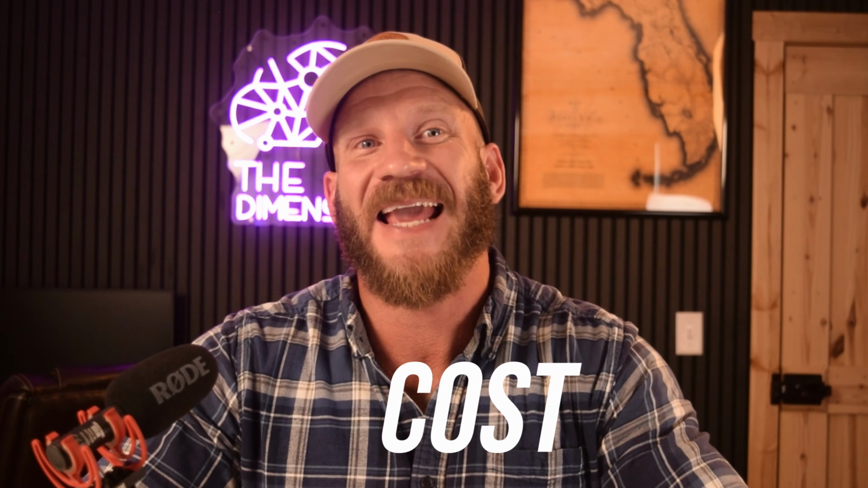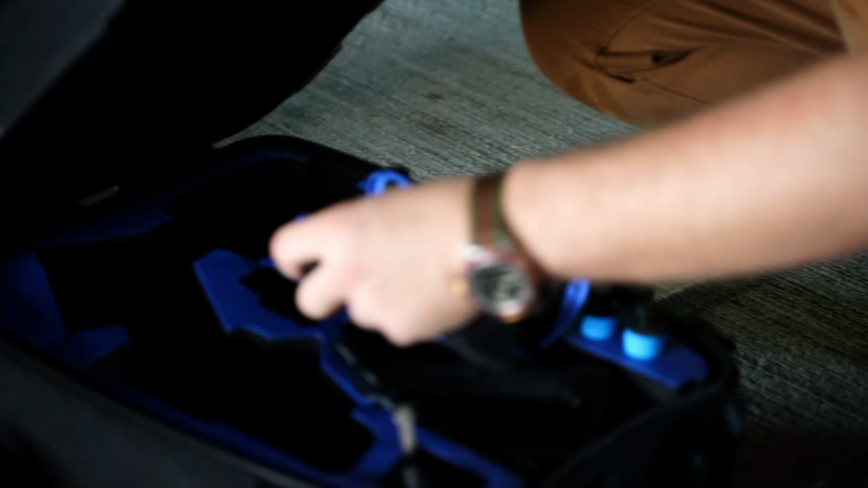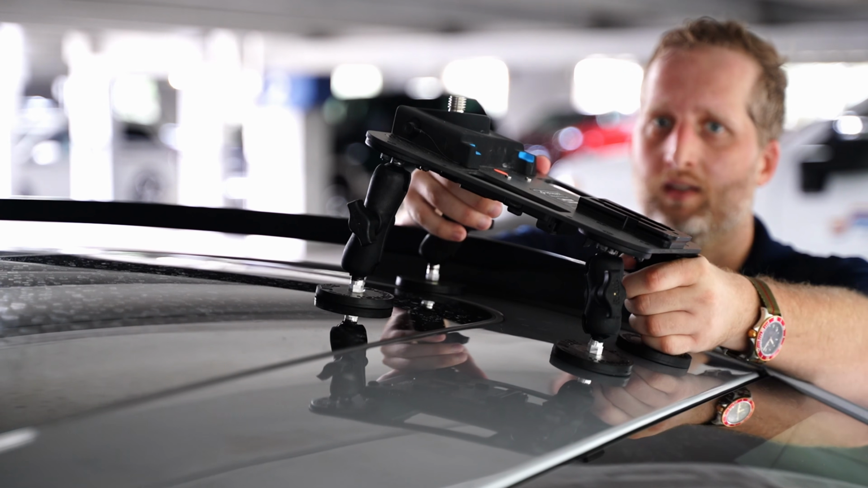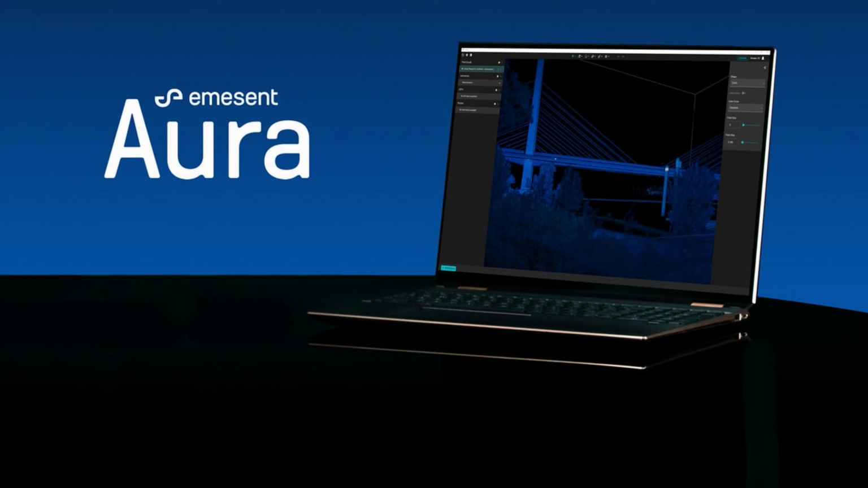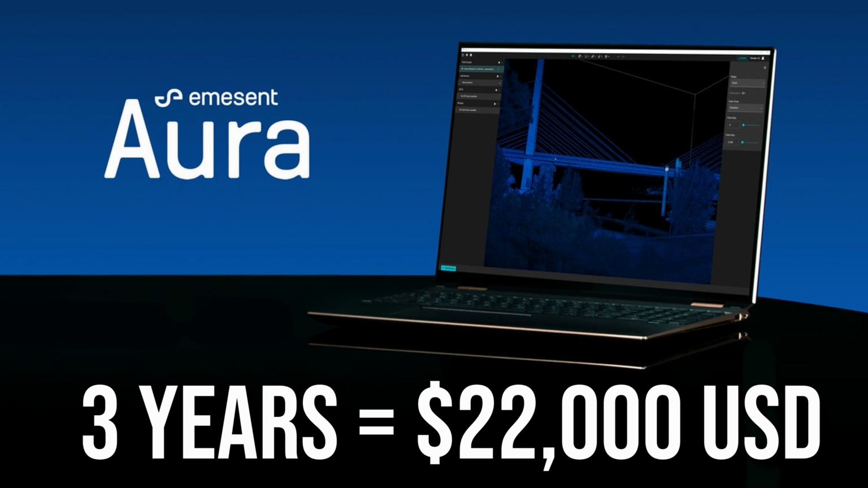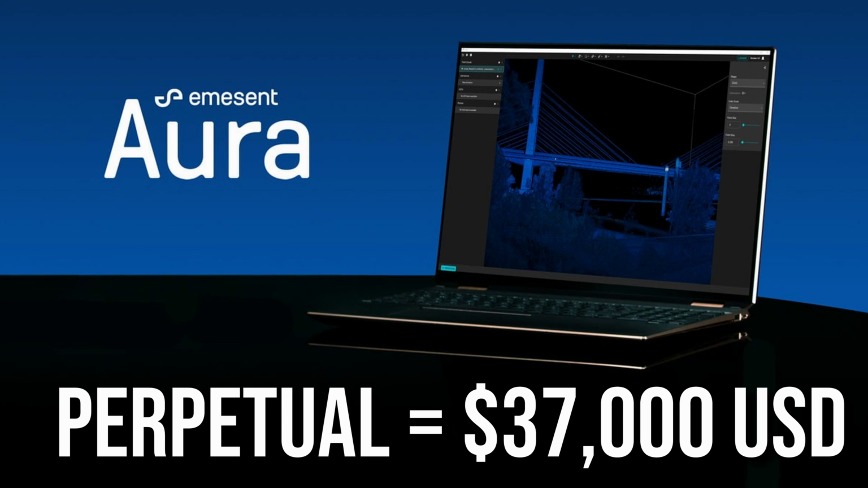When it comes to pricing, this is where the ST-X has an upper hand on the other two scanners. We're looking at just under $50,000 US for the Hovermap ST-X. If you want the backpack or vehicle mount, you'll need to add another $3,500 each, and obviously the drones are sold separately. To process the data, a 3-year subscription of Aura mapping will run you about $22,000, or you can get a perpetual license with 3 years of support for $37,000.